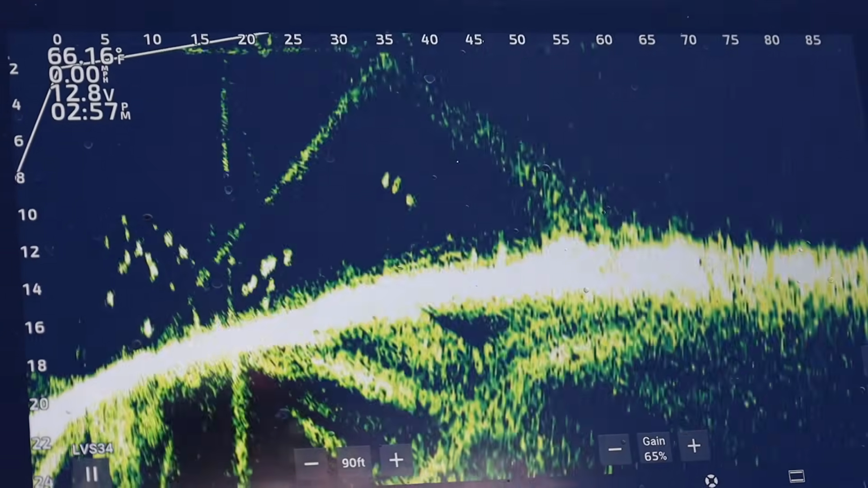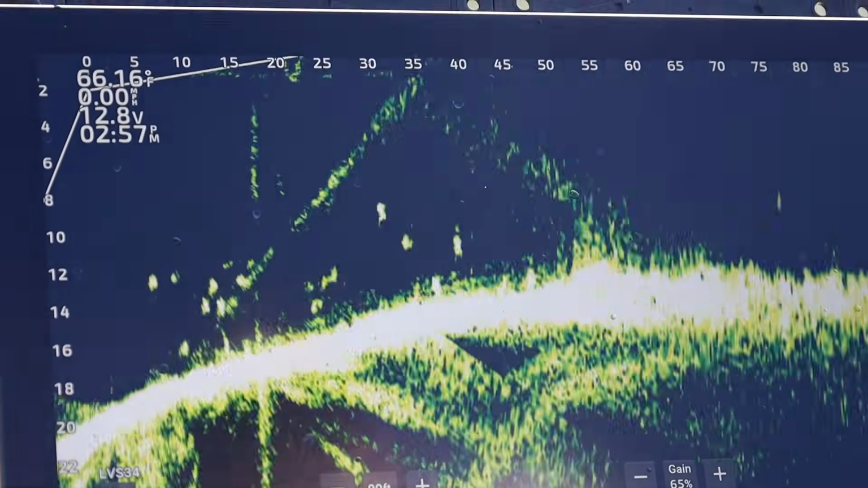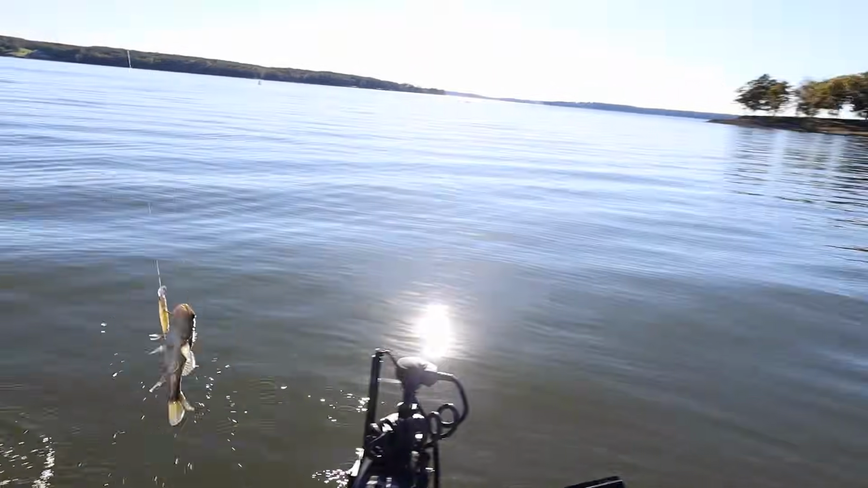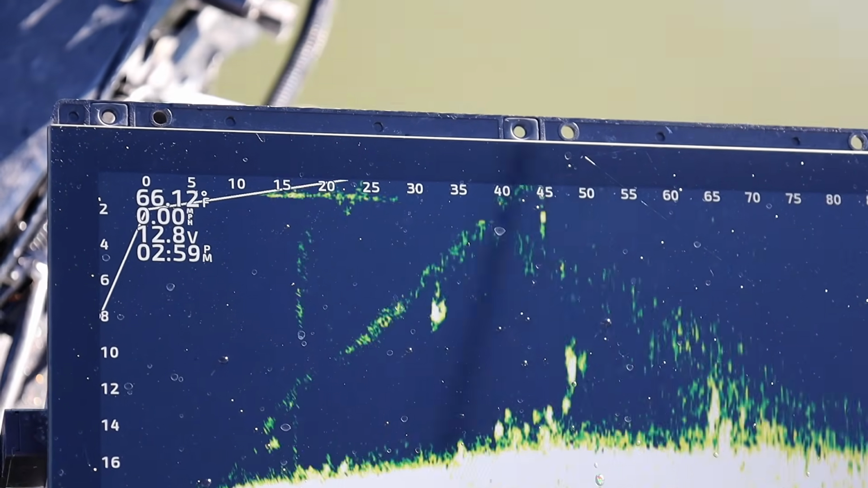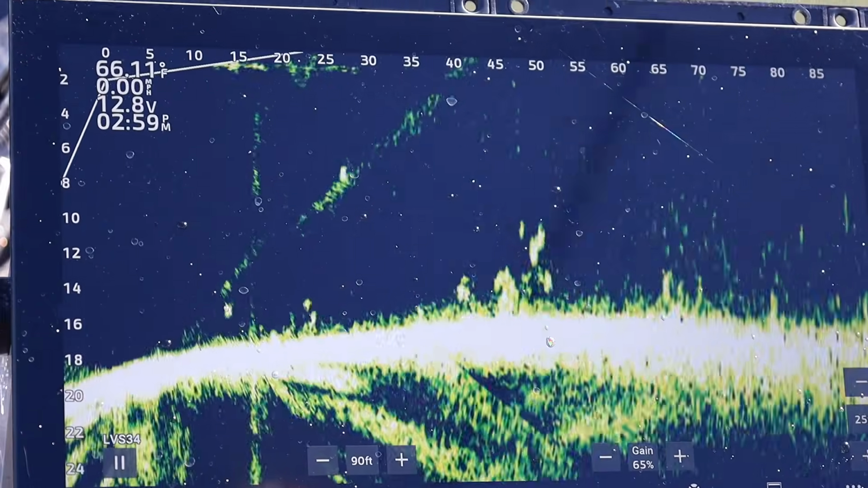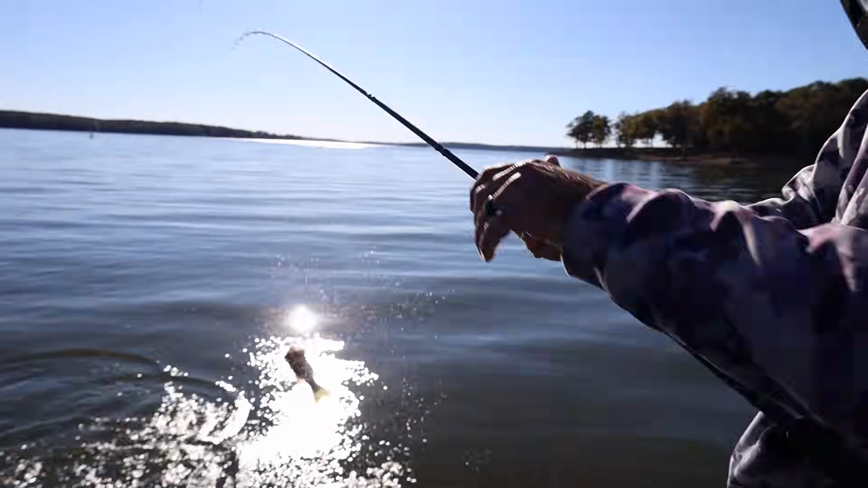Get it. Eat it. Eat my little minnow. Got him. Bagging. Thing gets down deep quick, don't it? Oh, he's all over it. Bagging. What?